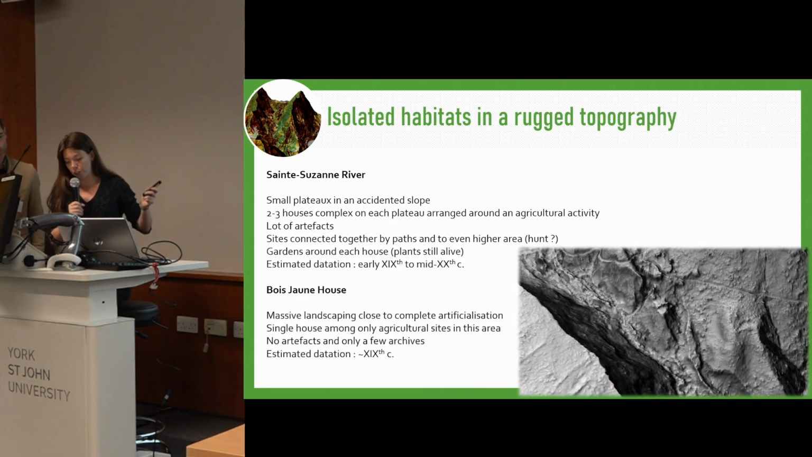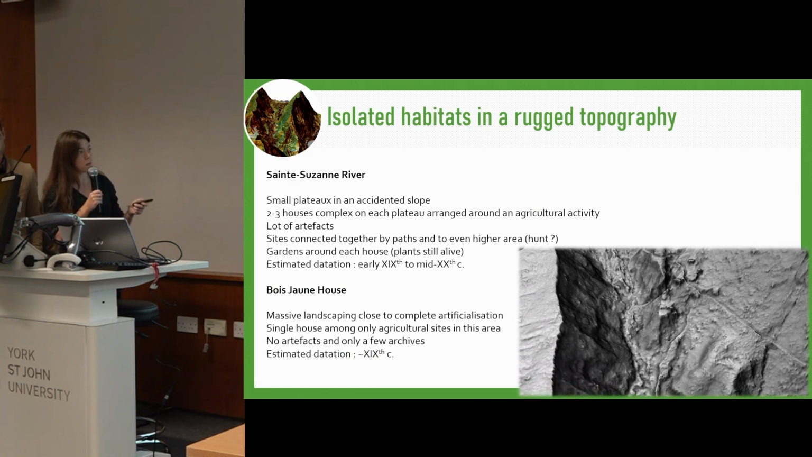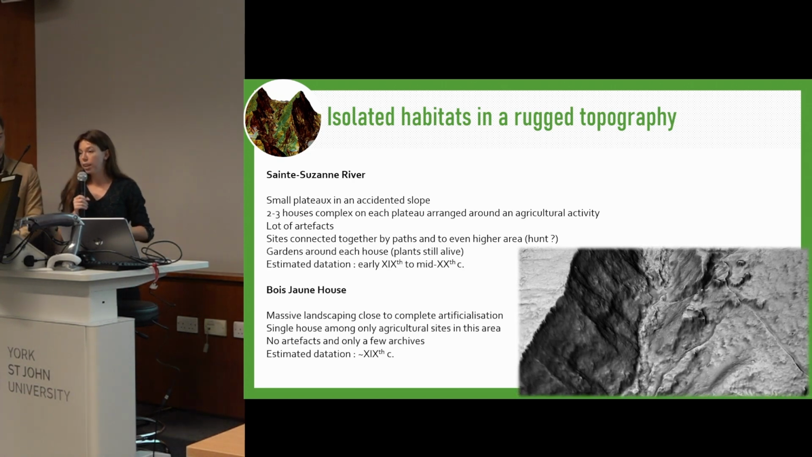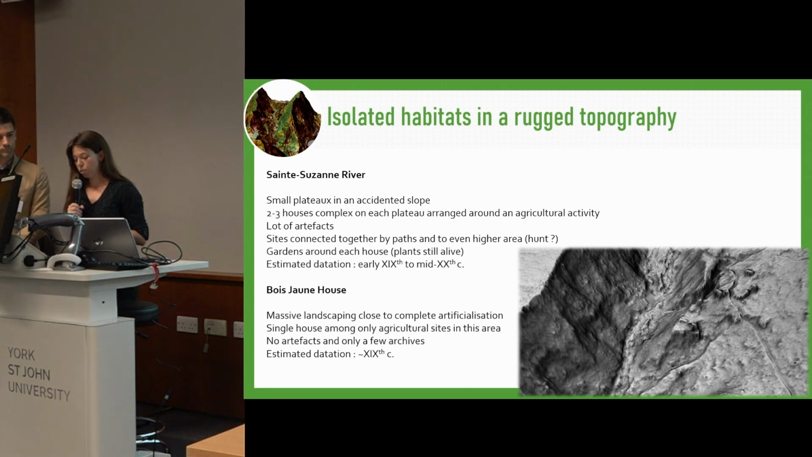Another interesting site is Boisjon House, which we detected thanks to a big earthwork. You can see it right here. Once on site, we discovered an area completely man-made with 2 terraces, retaining walls and stairs. There was no artifact. We don't know how to date this place, maybe 19th century, and we guess there was a single house on the top of this terrace.